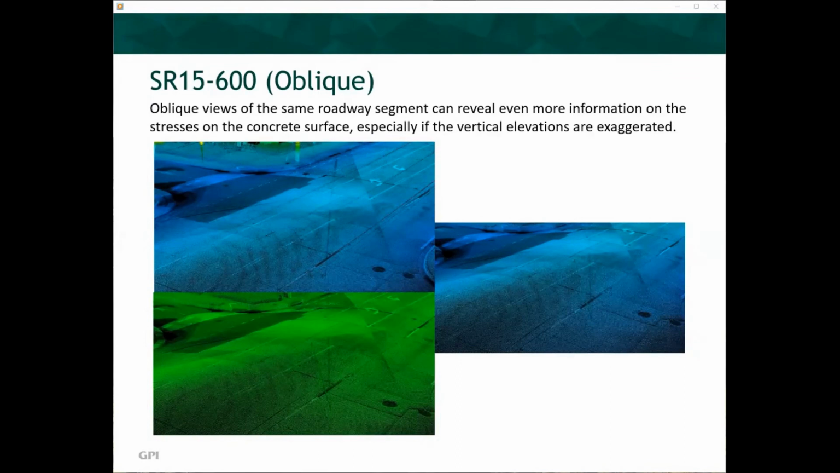The upper left image represents an oblique view of the roadway without vertical exaggeration. The image on the right and the lower left image, as before, have the elevations exaggerated by a factor of 3 times. The different colorization also can reveal some of these distress issues. The patching at the intersection and entrance was completed due to subsurface utility maintenance activity.